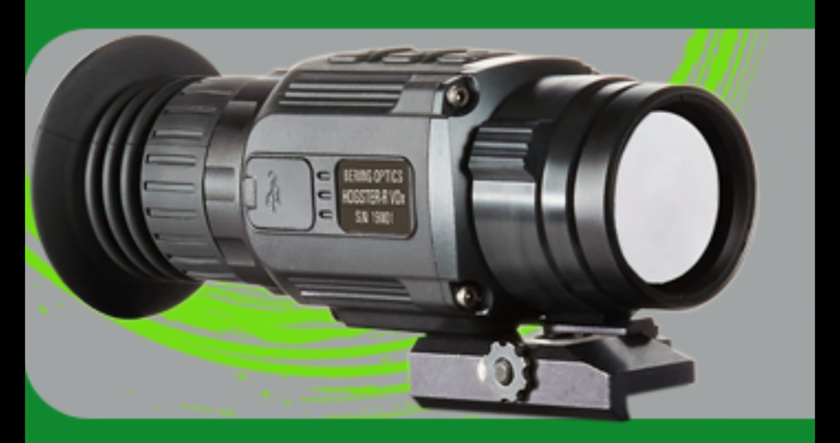And so tonight is the gear review of the Bering Optics 35mm Hogster. This thing is amazing. It is great. I love it. I highly recommend this one.